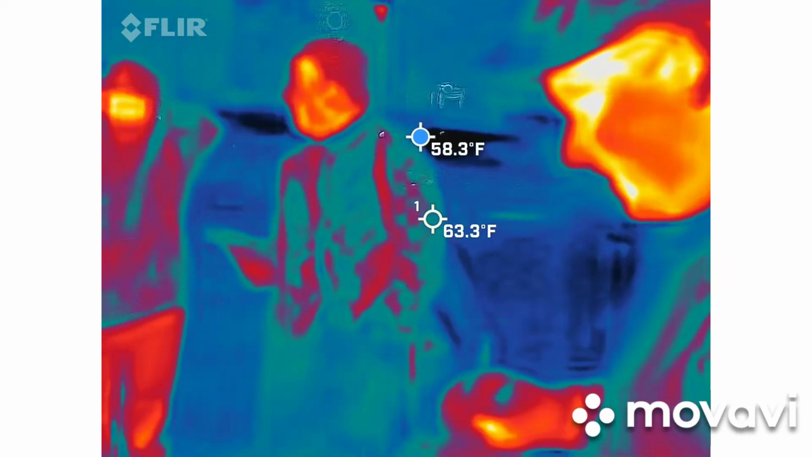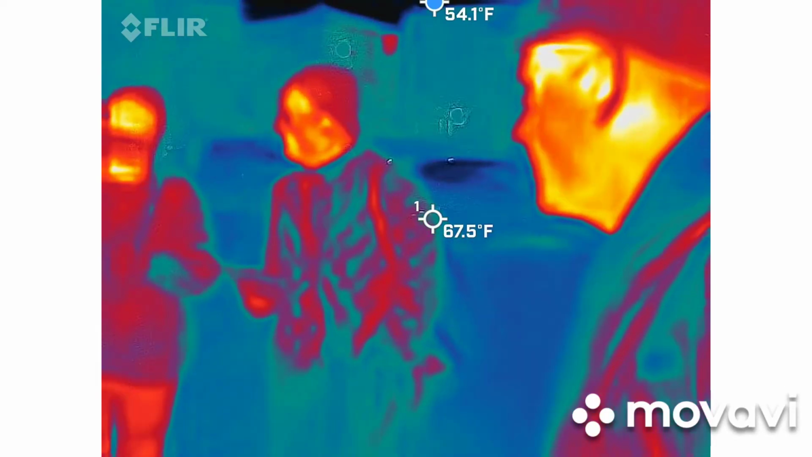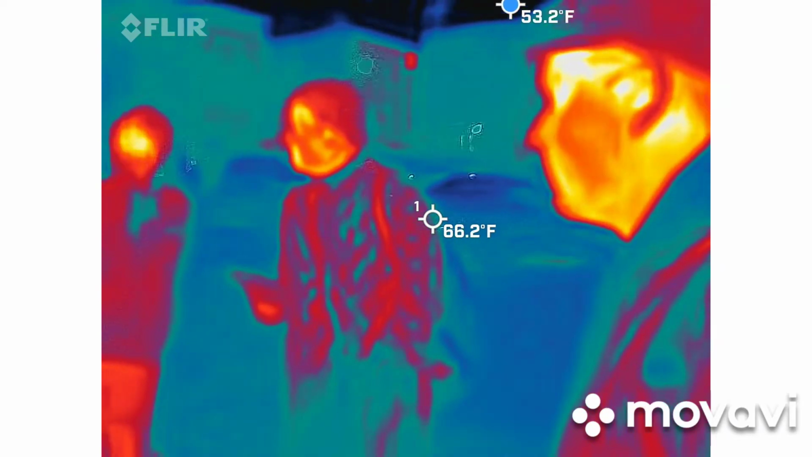It kept going back to 0, so I didn't know if it was valid. No, that's good stuff. That's what we actually want out of it. That device is way more accurate than the one with the blinky lights.